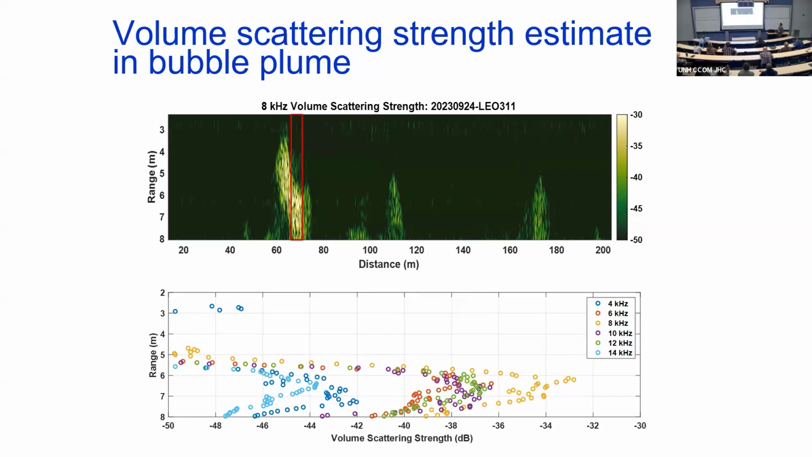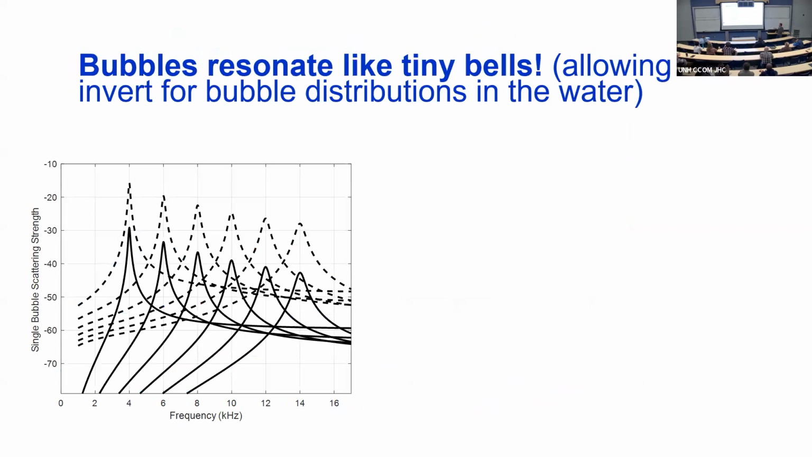And the answer is yes. And why? Because bubbles resonate. This is scattering strength for a single bubble versus frequency. If I have a half millimeter bubble, 500 micron bubble, it resonates at exactly 8 kilohertz and nowhere else. It's like a cone. I can pick out a single bubble size with a single frequency. If I look at the other frequencies, they correspond to different bubble sizes. If I have a little bigger bubble, it resonates like a bigger bell, like a bigger tuning fork, at a lower frequency.